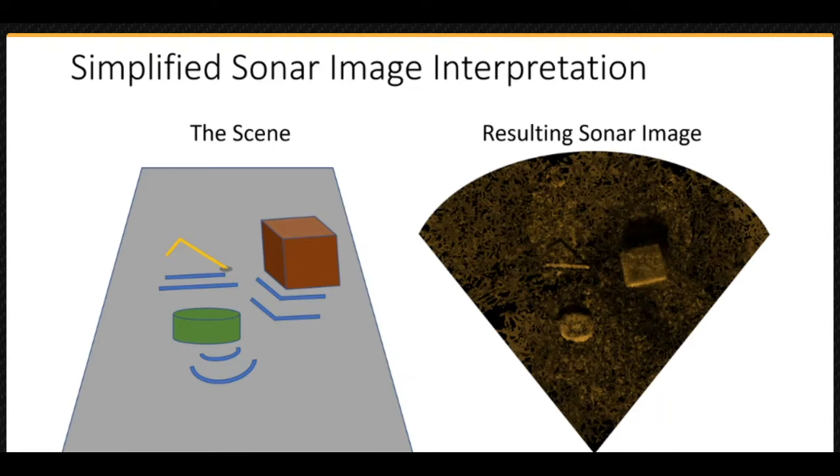As seen on the left in this image, some of the reflections or echoes are returned in the direction of the sonar. The sonar interprets two important characteristics of these echoes: the amplitude and the time it is received relative to the initial array pulse.